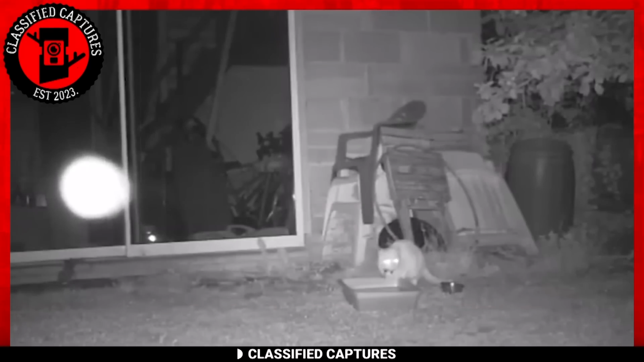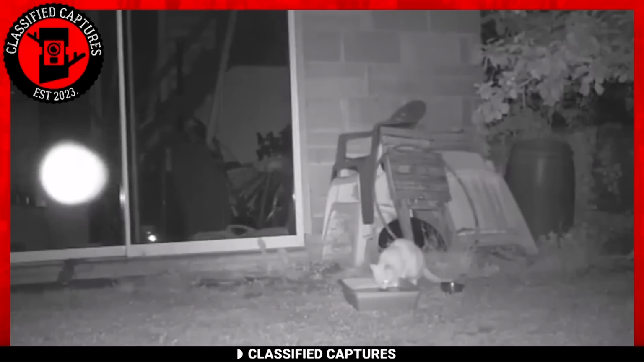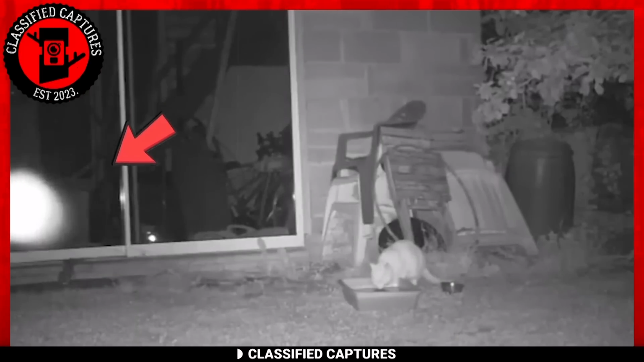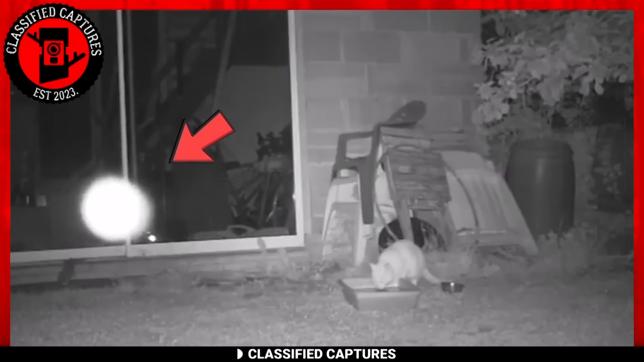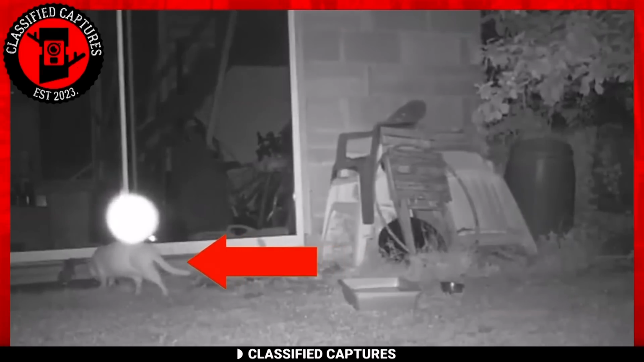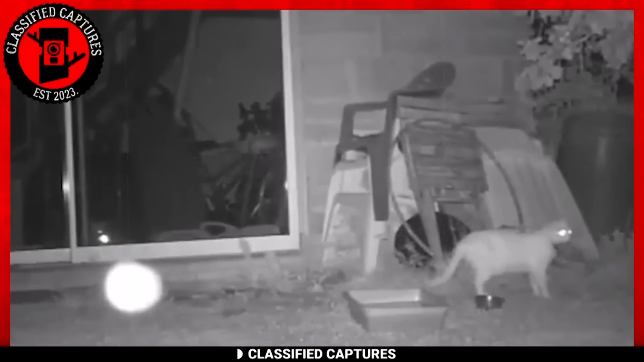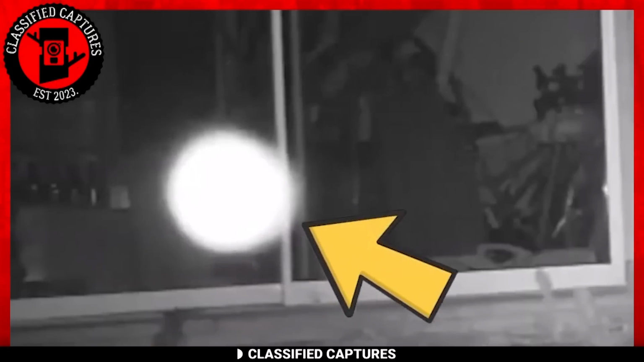Imagine being in the comfort of your own home when something inexplicable occurs. That's precisely what happened to the individual who captured this bizarre incident on camera. In the footage, we see a peculiar orb, a mysterious glowing sphere floating around. It seems to move with a sense of purpose, almost as if it's dancing, all while an oblivious cat strolls by. But this isn't an isolated event.